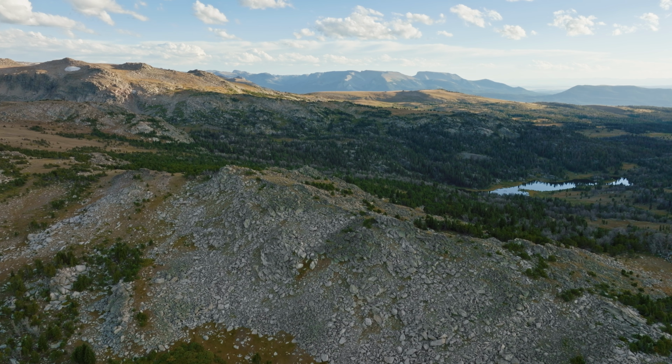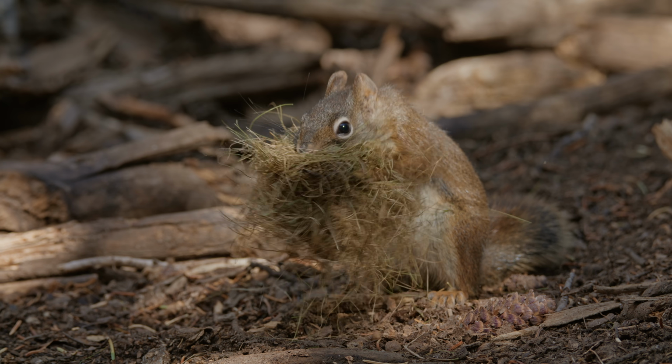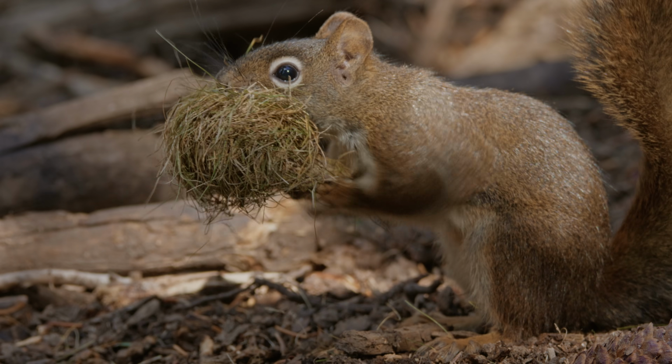I always can sense a change in the air as the squirrels focus more on nest material and less on cones. They gather wads of grass that I imagine is used to insulate their nest cavity.